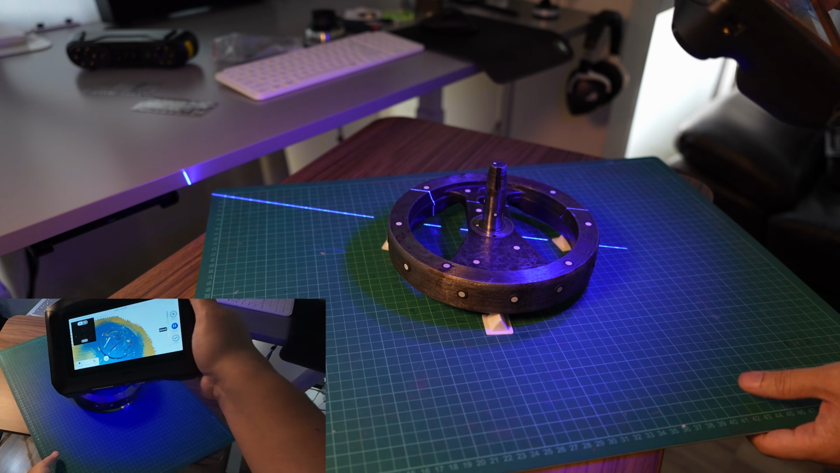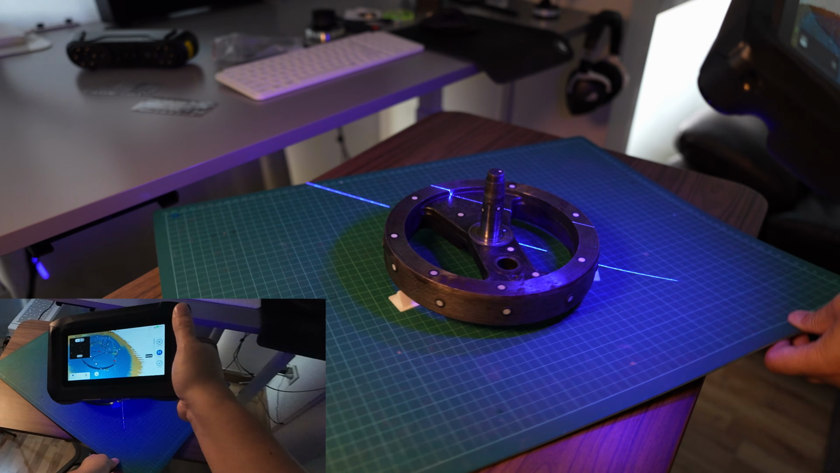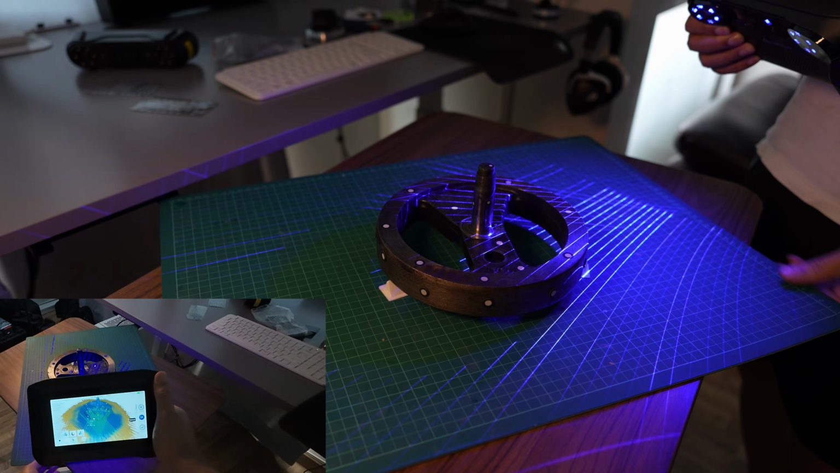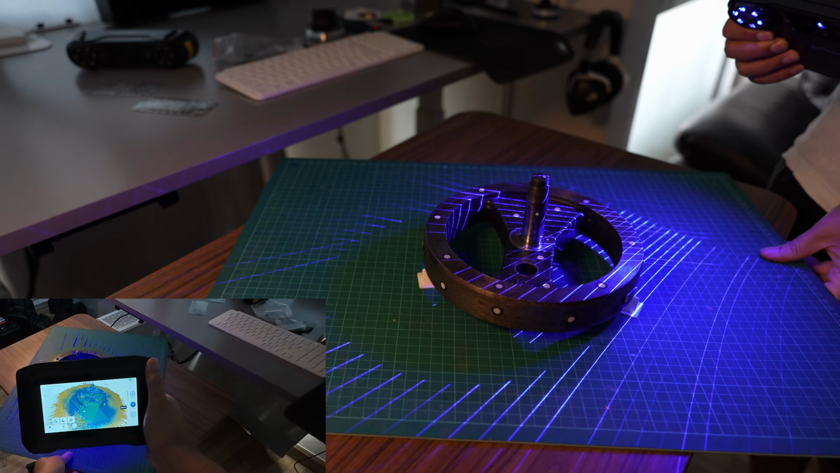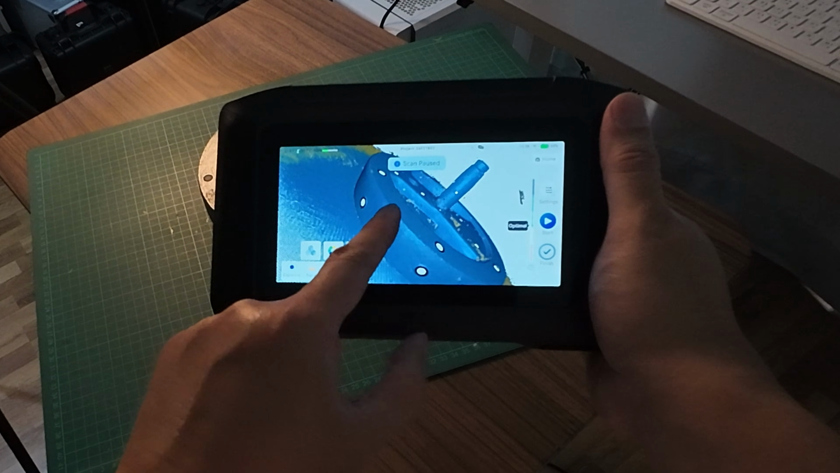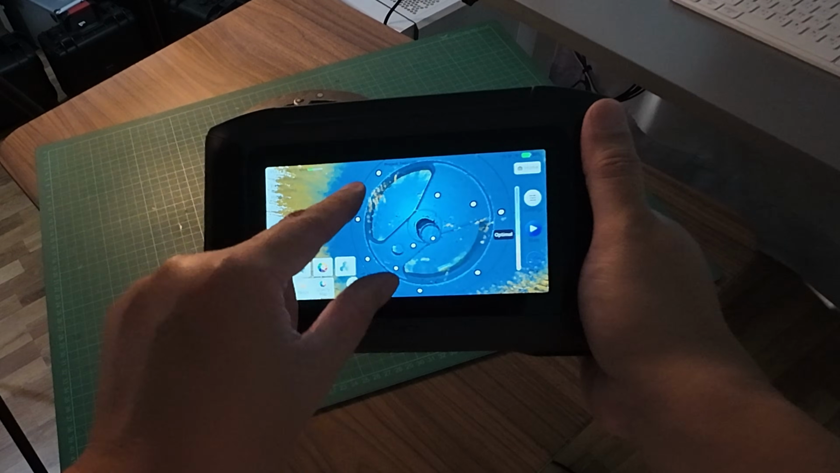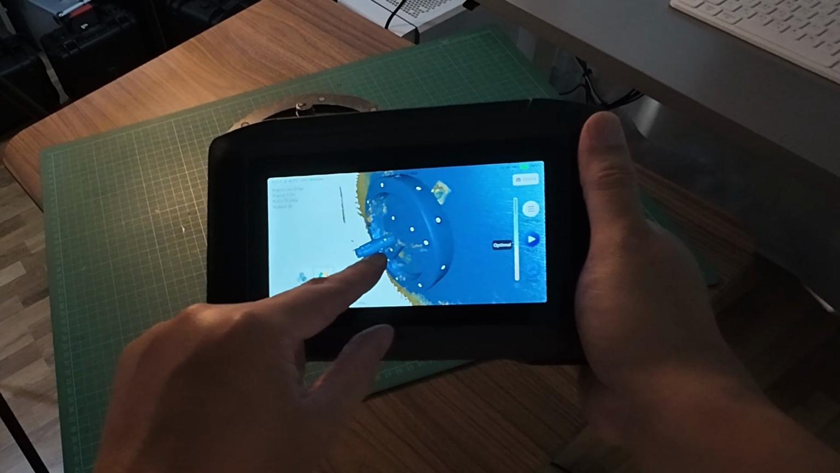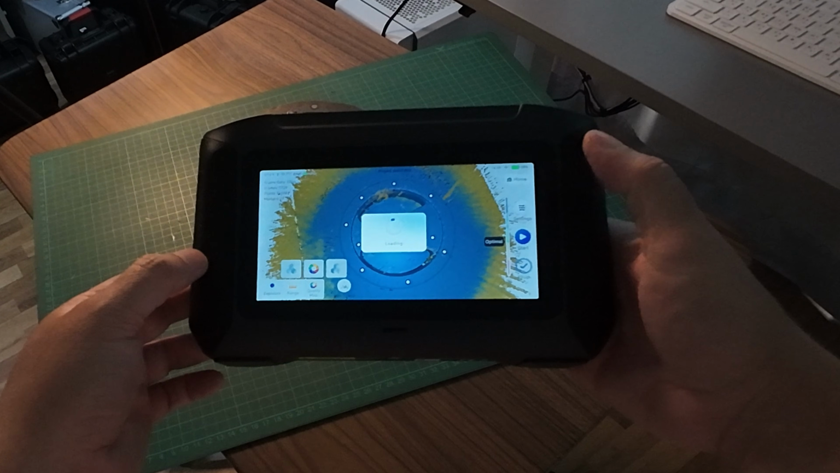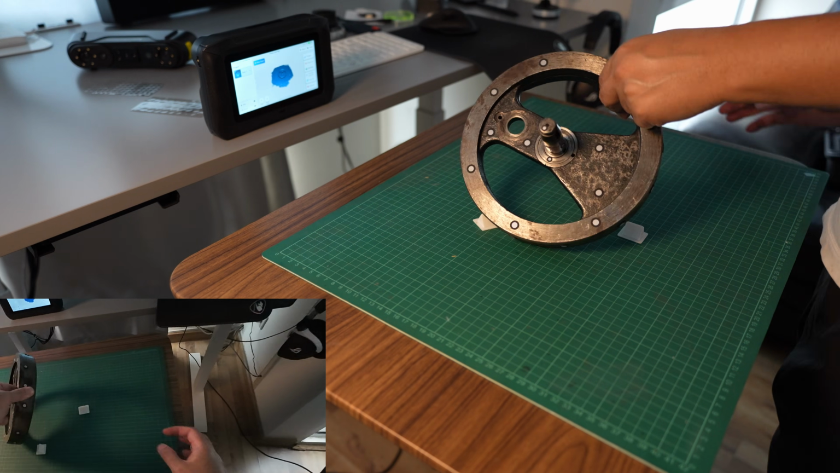In the single line mode, I get about 60 frames per second, and for the cross line, I get somewhere around 40 to 50 frames per second. When I pause the scan, I can zoom in for inspection because the 6 inches screen is very small compared with my monitor.